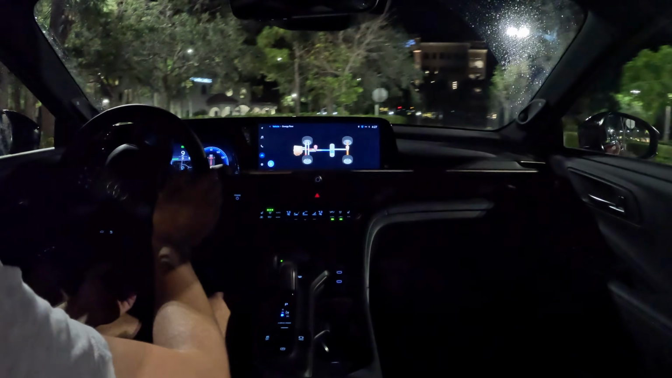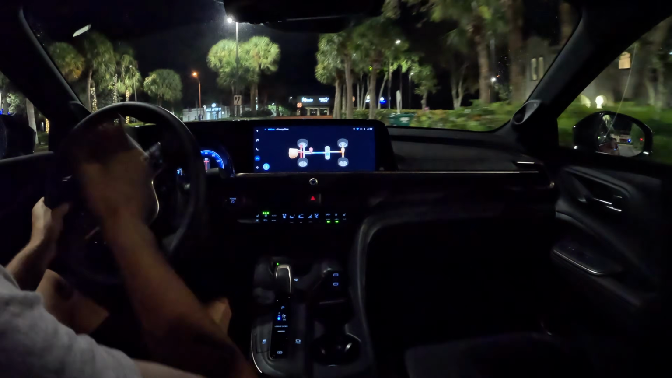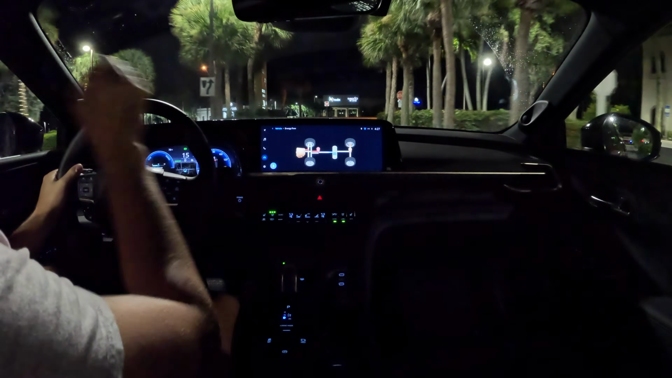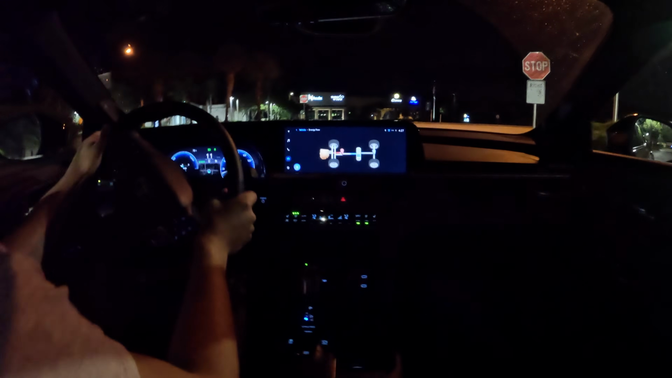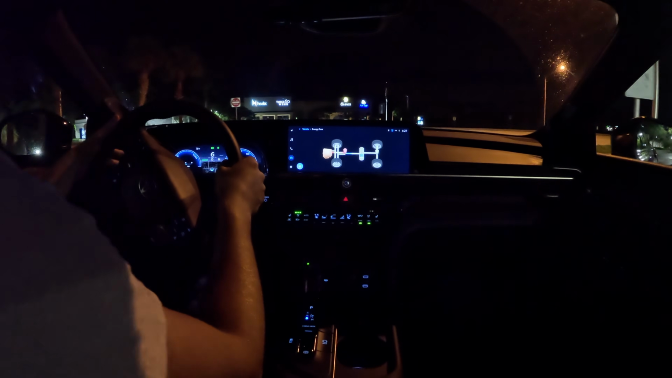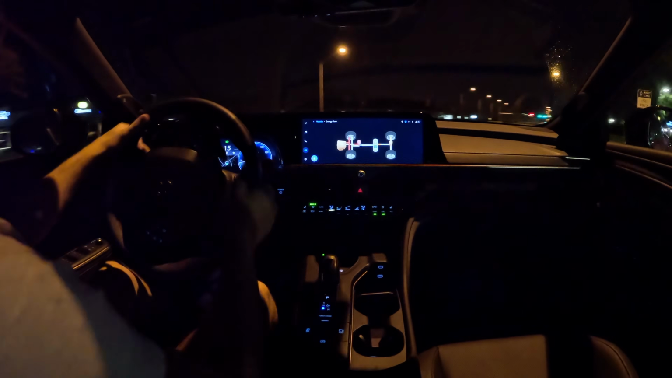All right, driving the new Crown. I have it in comfort mode. We do have adaptive dampers here on this Hybrid Max model. It always trips me up because Toyota has iForce Max and Hybrid Max, and they're not the same thing. Hybrid Max is front wheel drive based.